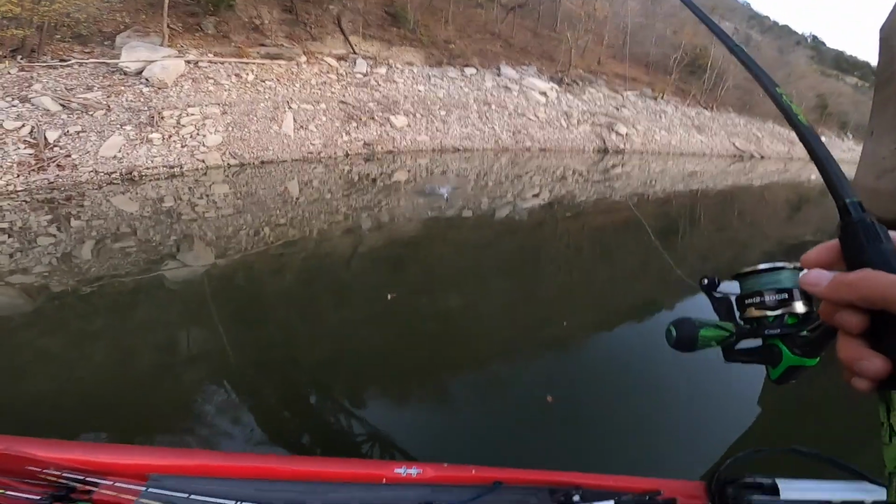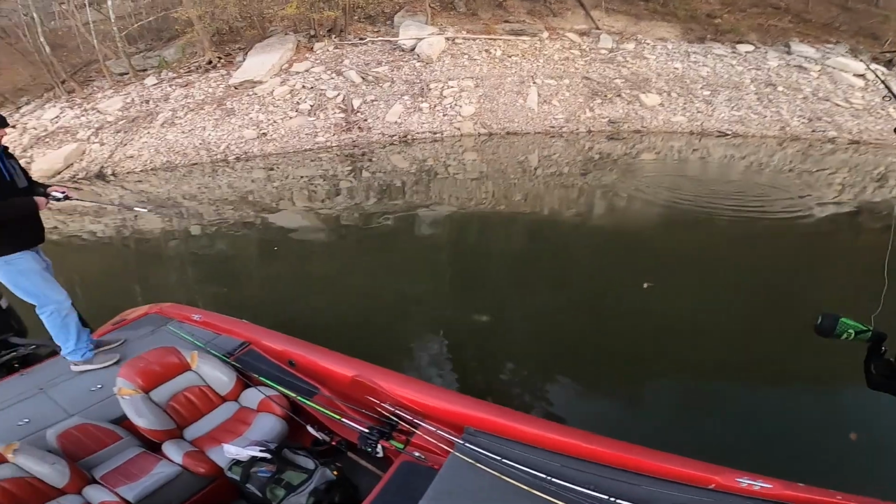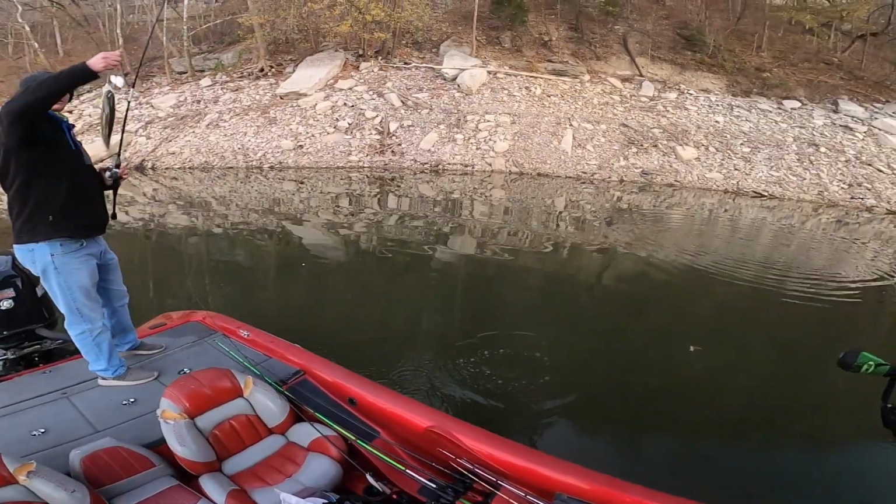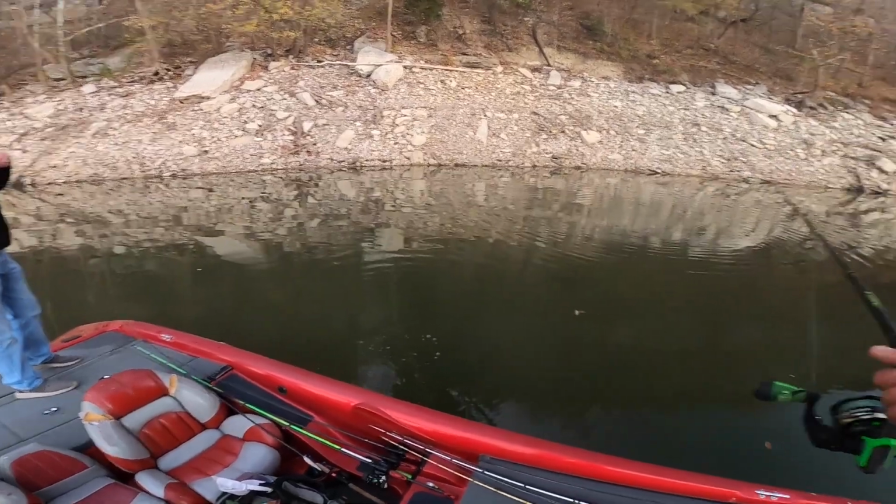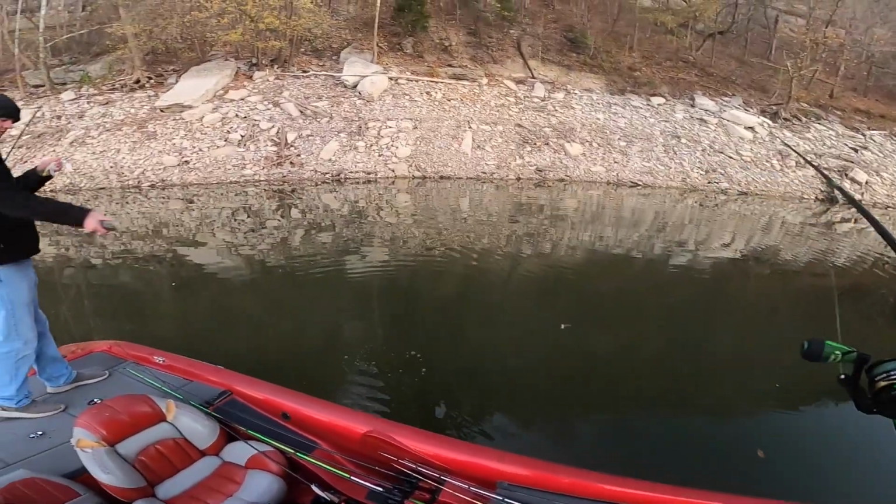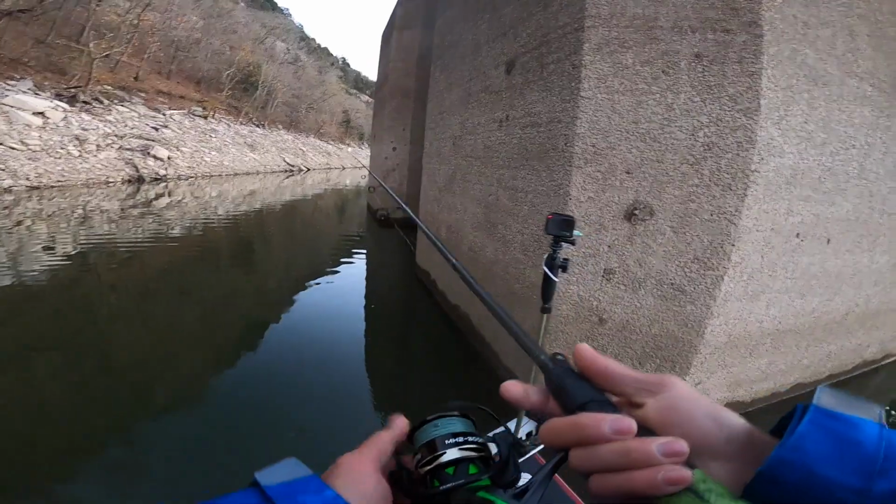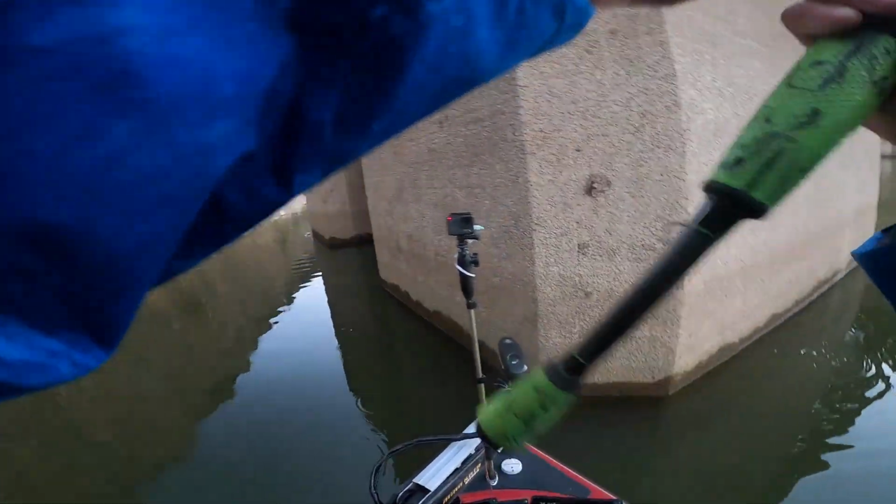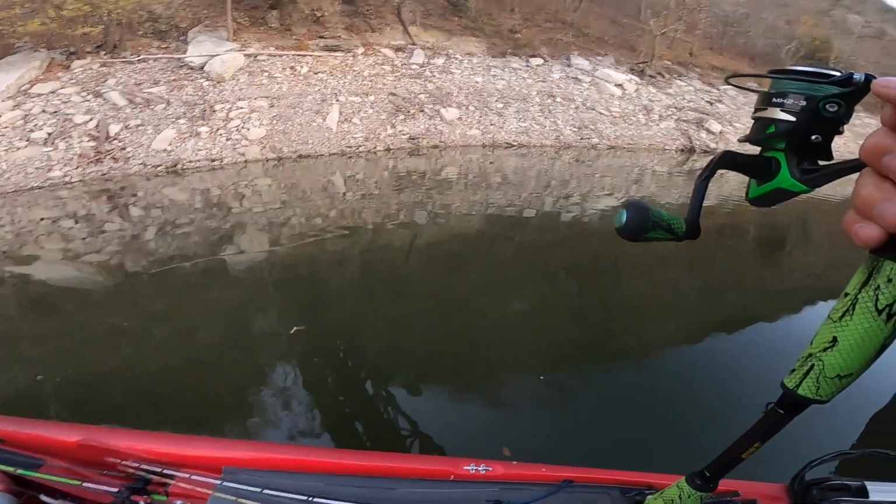You got one already? Nice. On the old spinnerbait. Largy too. Okay. Nice. First spot we pull up to. That's a good sign. Spinnerbait over like 20 foot's where he hit it. That's crazy.